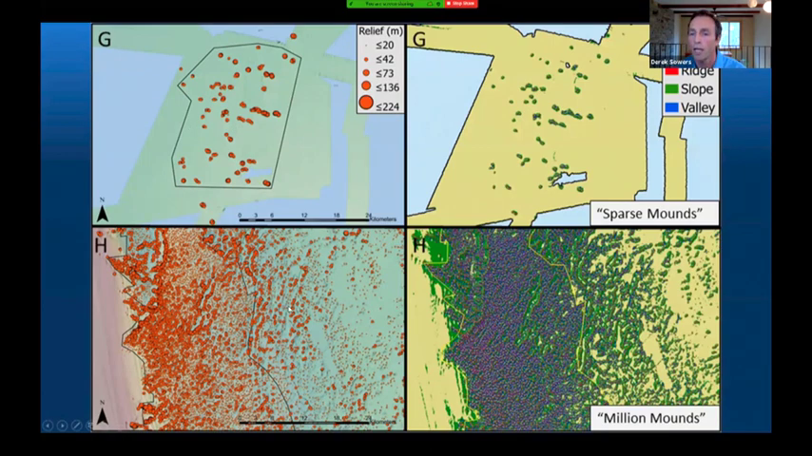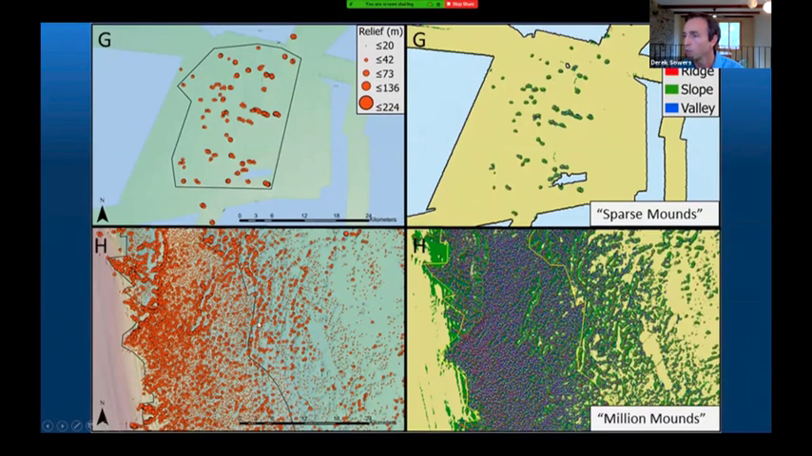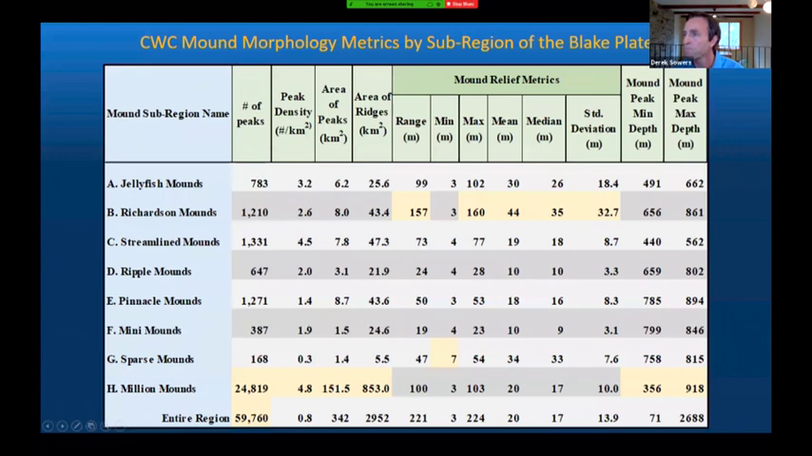The last one here, area H, million mounds. This is a part of this overall area because it's so large and long. It's just striking for the sheer number and density of mound features, as you can see. It's totally outstanding in the area.